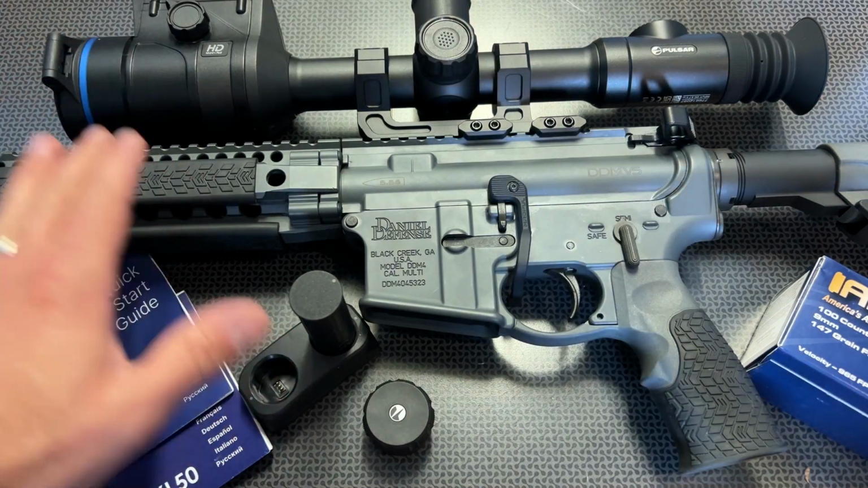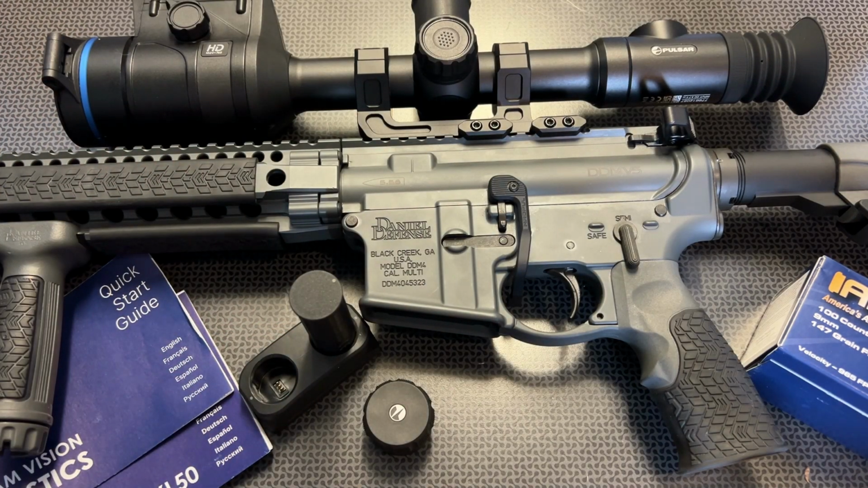These guys actually sent this out at my request, and I'm really glad they did because this gives us a baseline for a premium thermal optic to compare others to, and it also gives us what a more high-end thermal optic feels like when engaging targets down at the range and shooting it in a wide variety of scenarios.